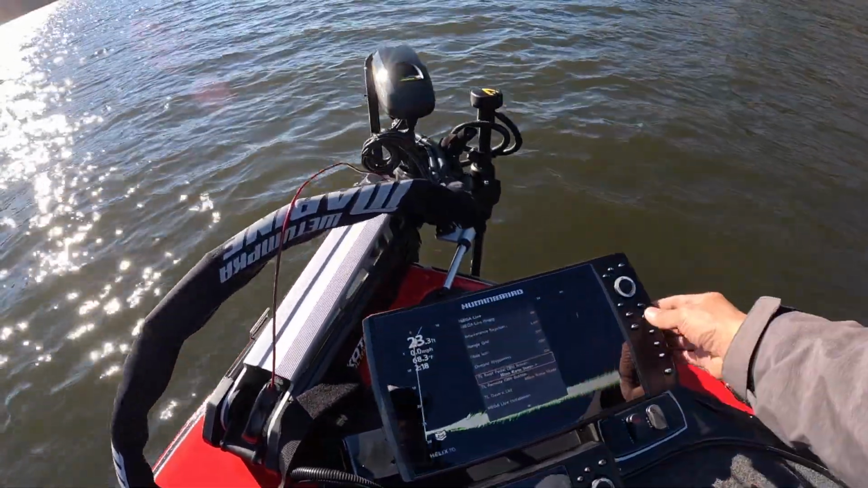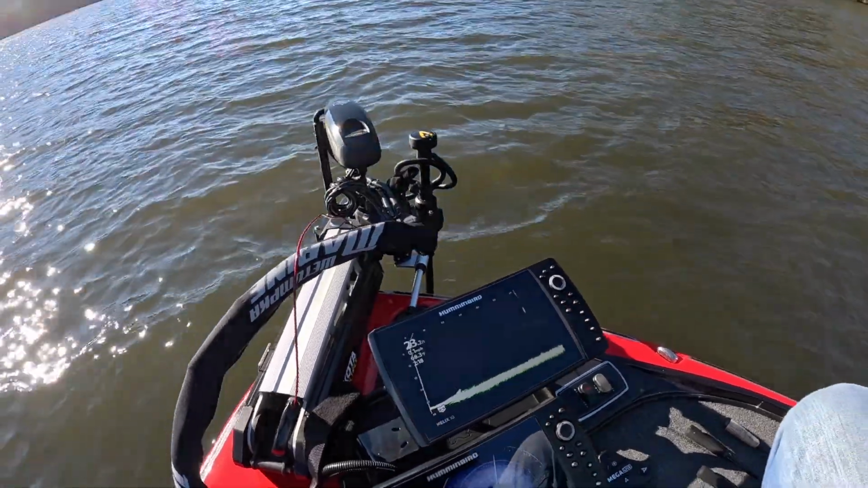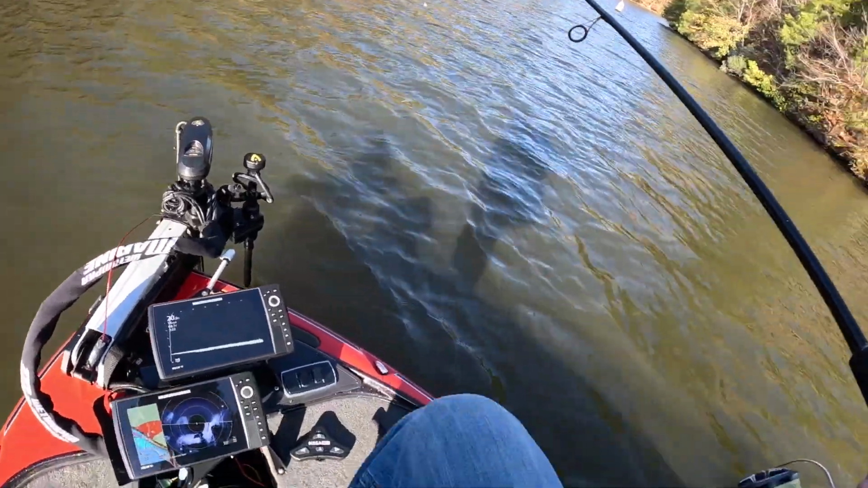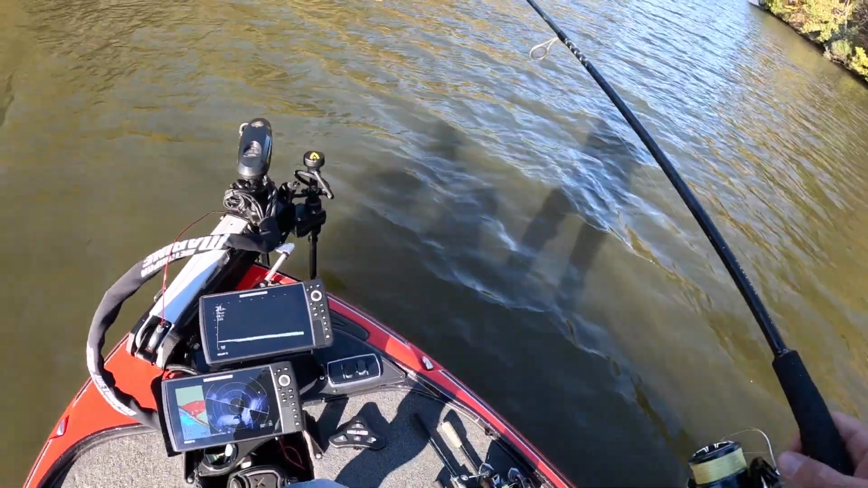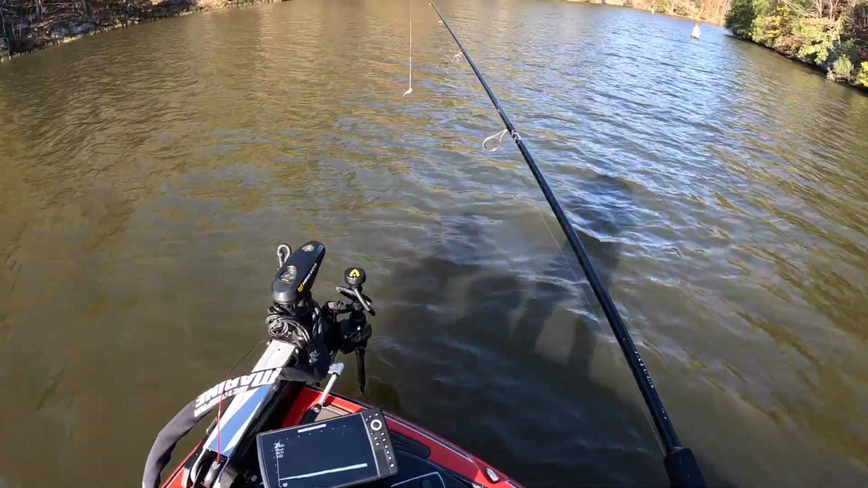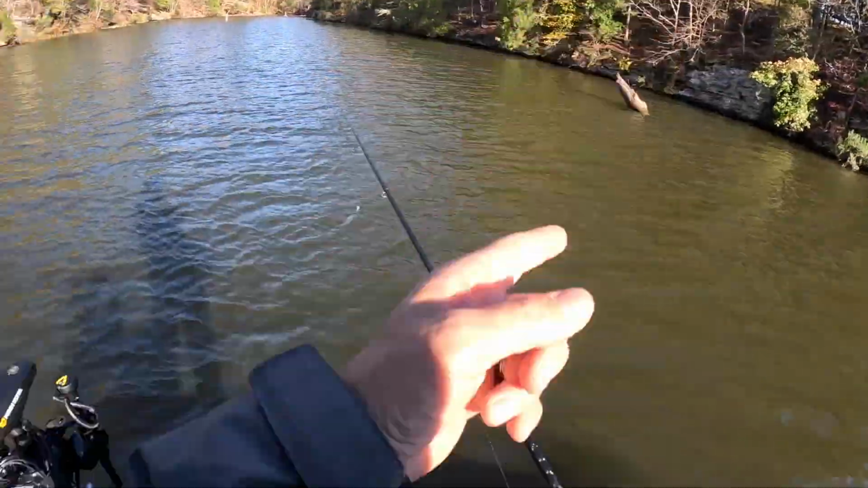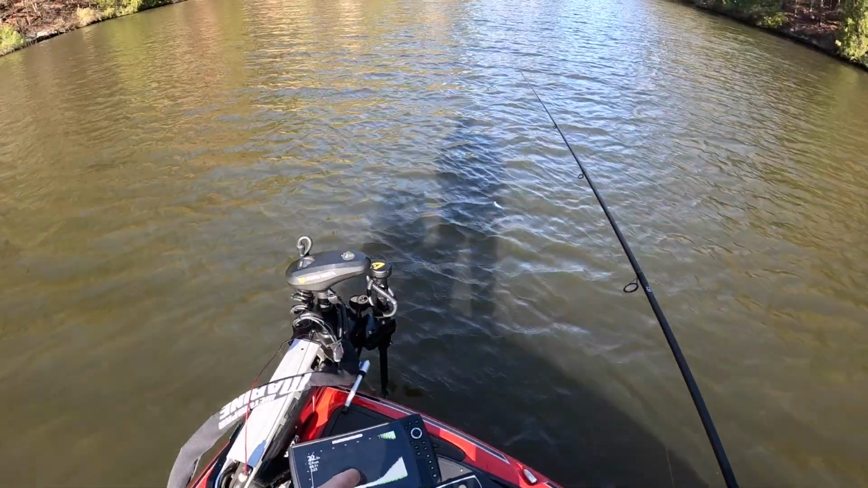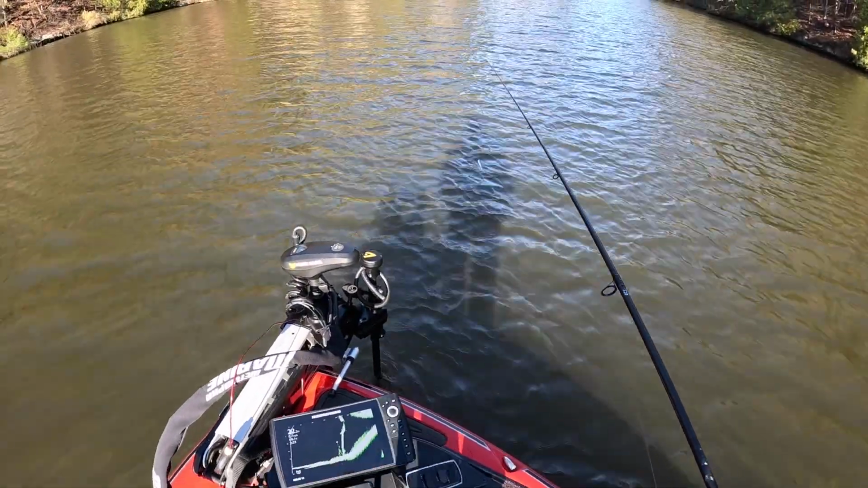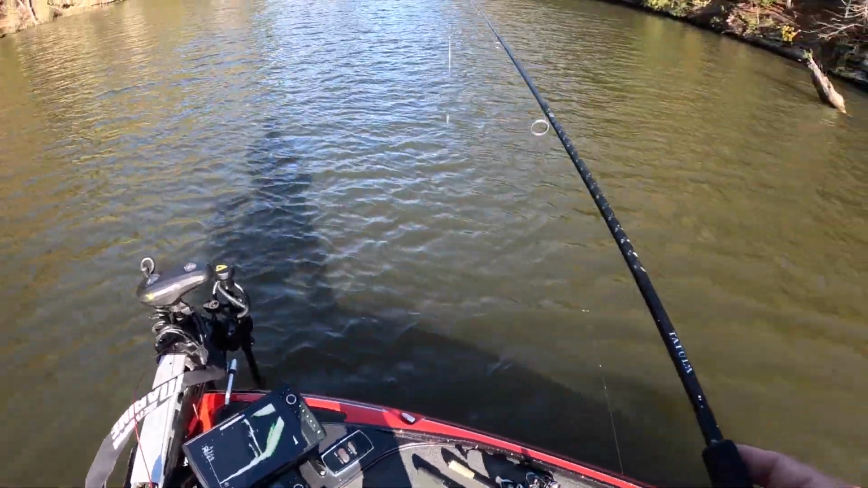So let's go check it out. So far, it looks like it's doing what it's supposed to. It feels okay. All right, so I'm going to point it at this tree right here. Let's see. Right there, I'm gonna hit the target lock, then I'm gonna hit spot lock and see what it does.